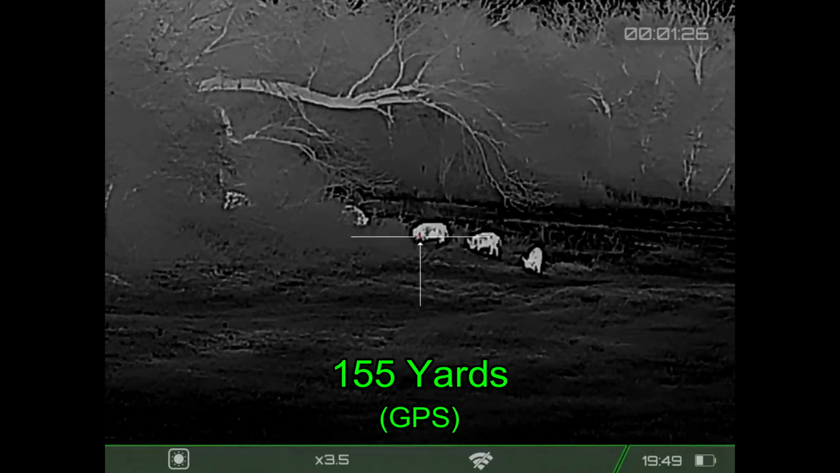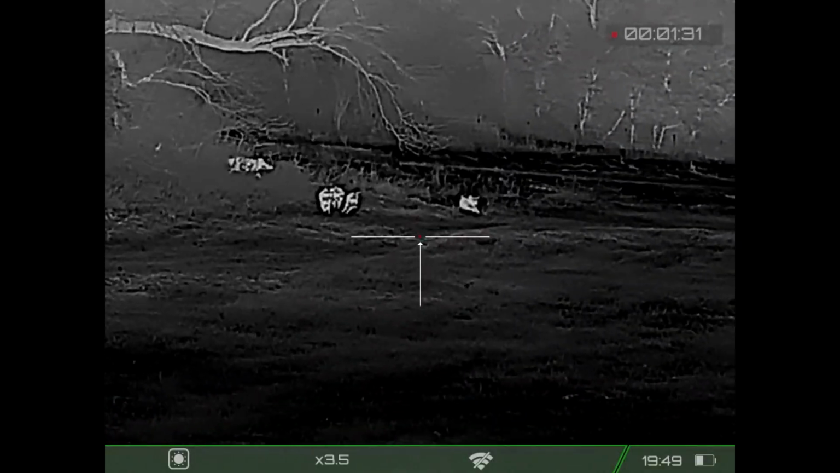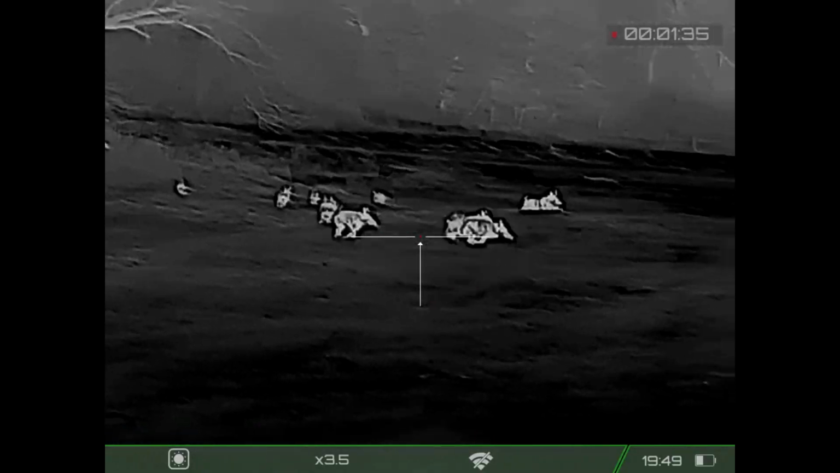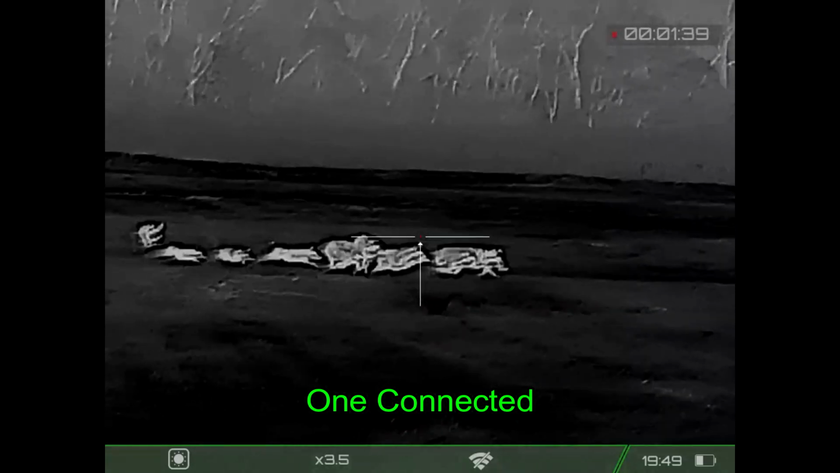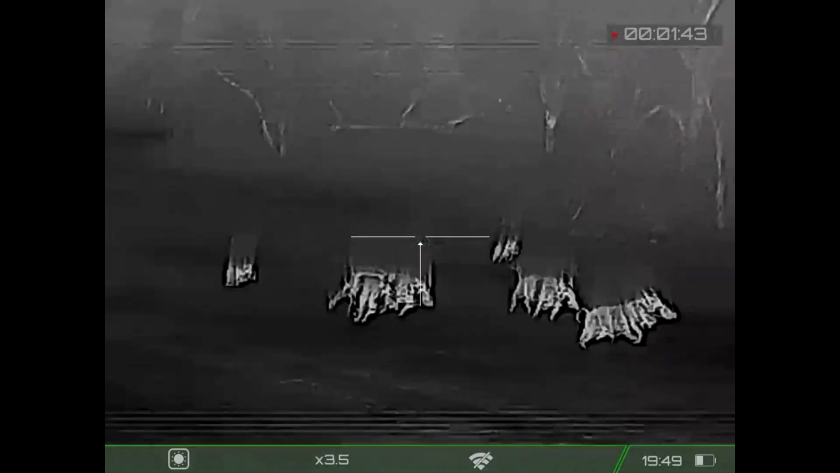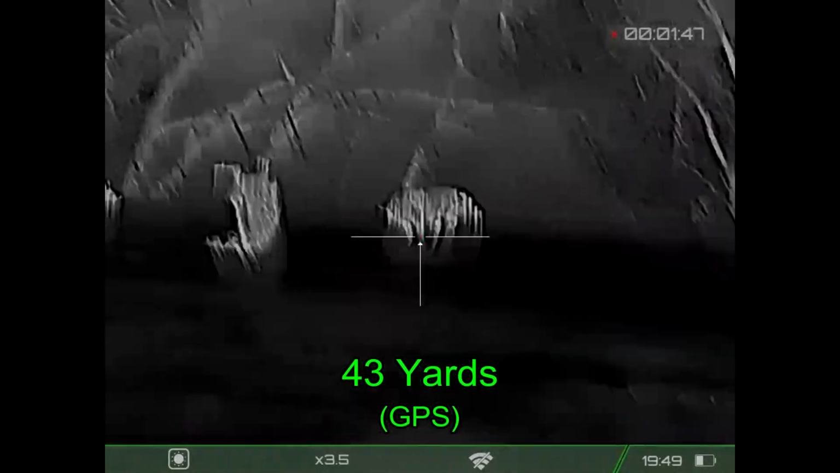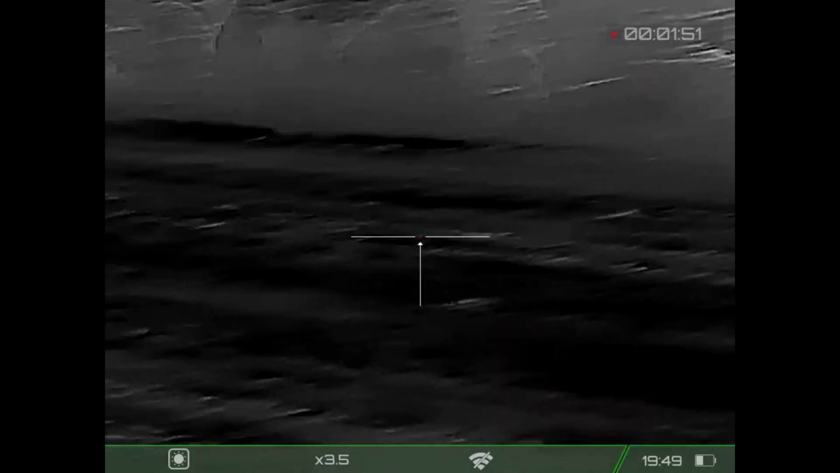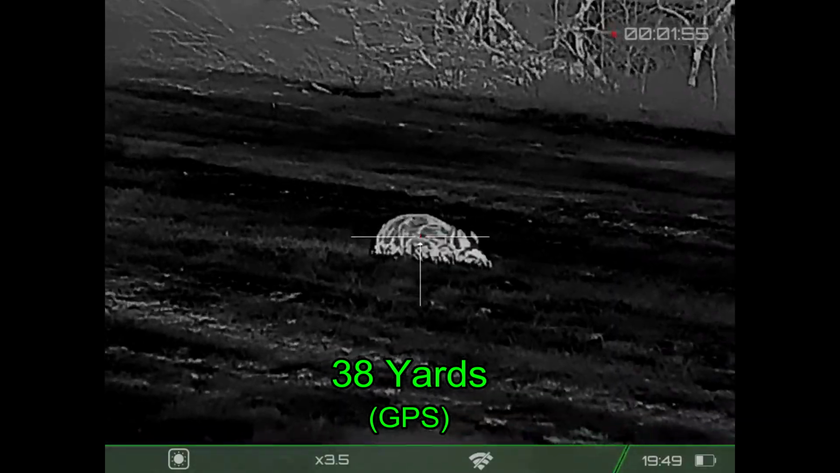Alright, 155 yards. Here we go. That shot was through the neck and below the spine, and so was not immediately incapacitating. These next shots, the next 3 are all going to be low. I am watching over the top of the crosshairs. That's bad. 3 of these next shots connect. Nice flip right there. And a finishing shot on my opener.